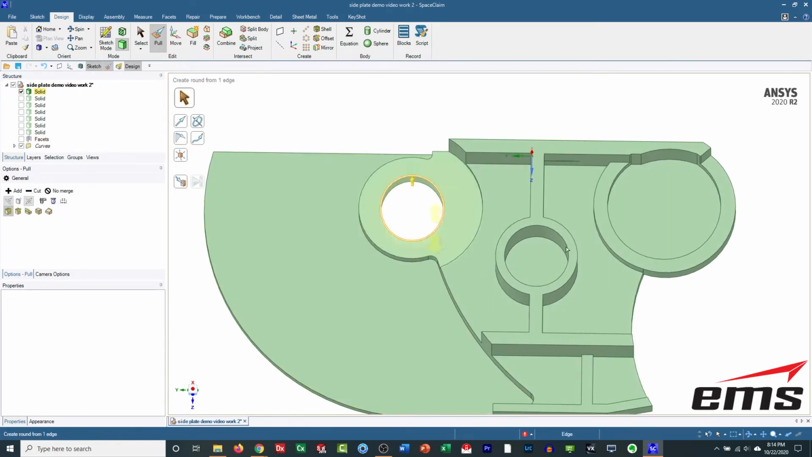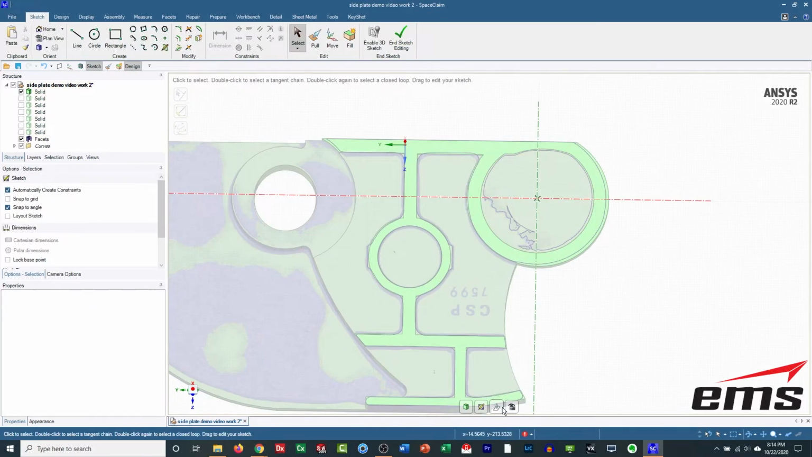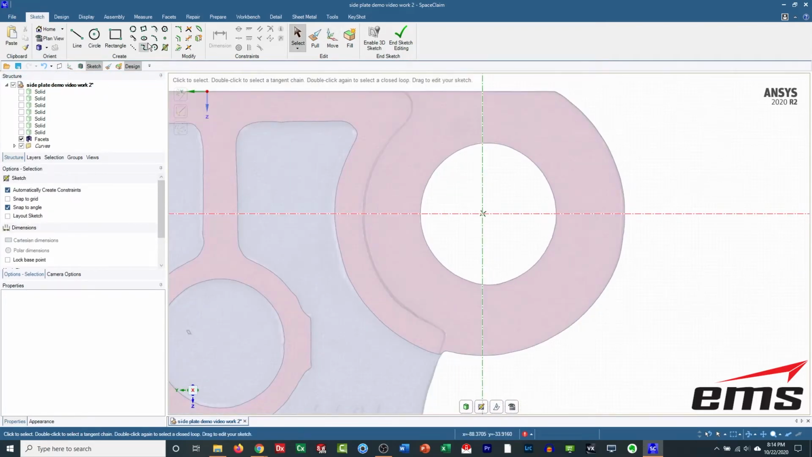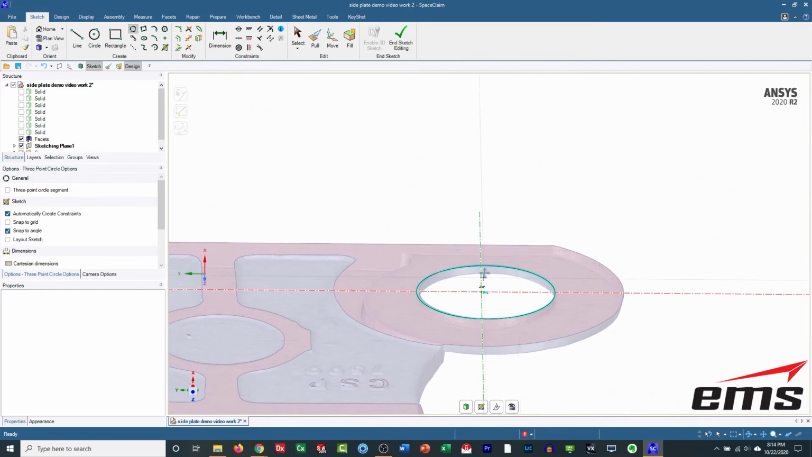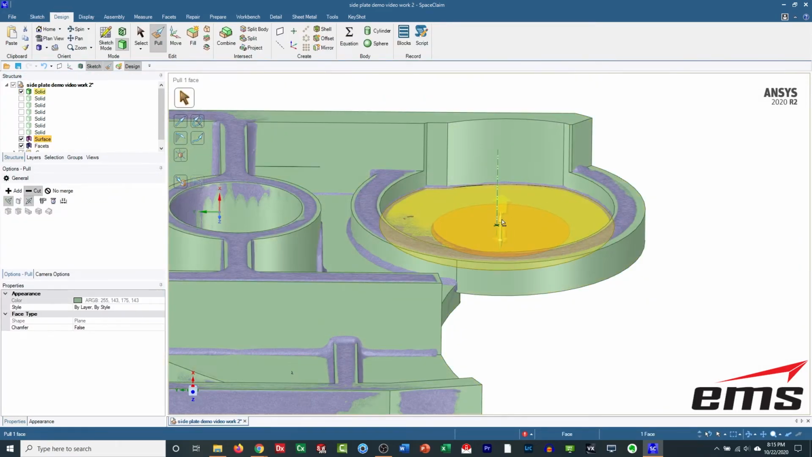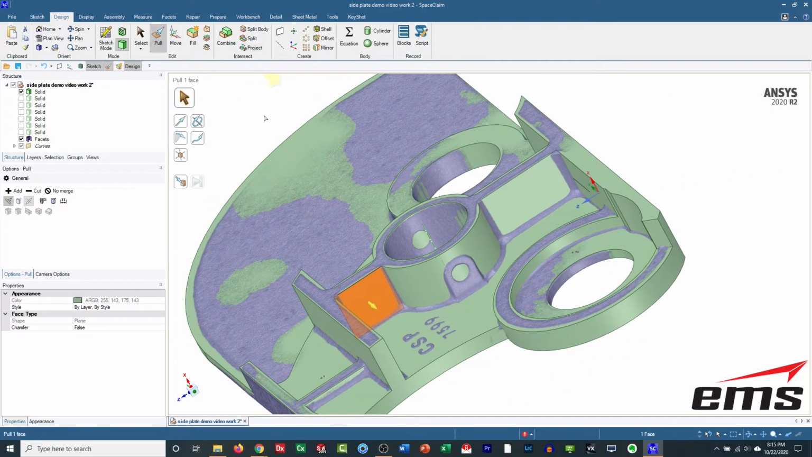So that's pretty easy. And then we'll do this last hole here. Same thing, create our sketch, move it down so we're down in the hole, and just fit a 3-point circle. And once again, we'll use the cut, pull in both directions, and cut it away. So that does all of the circles.